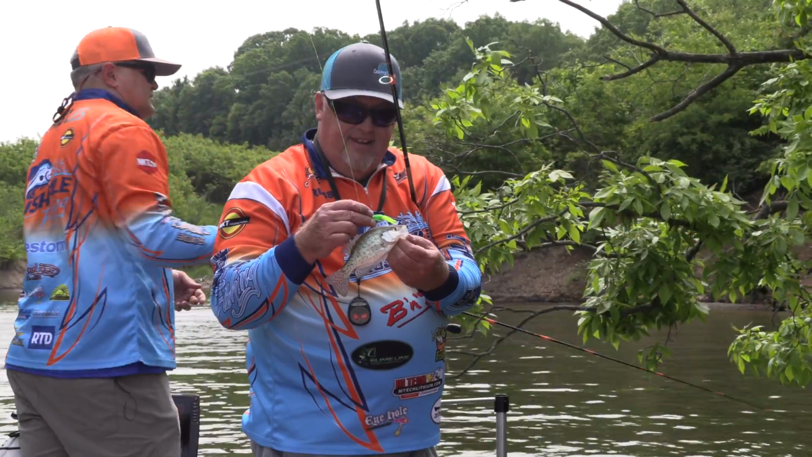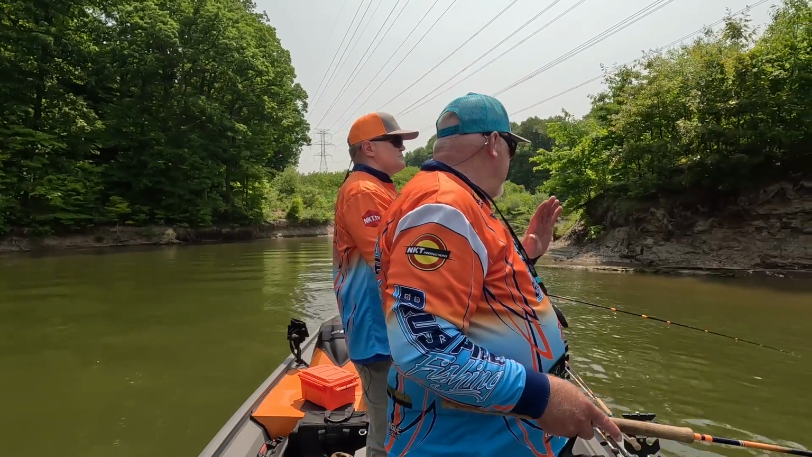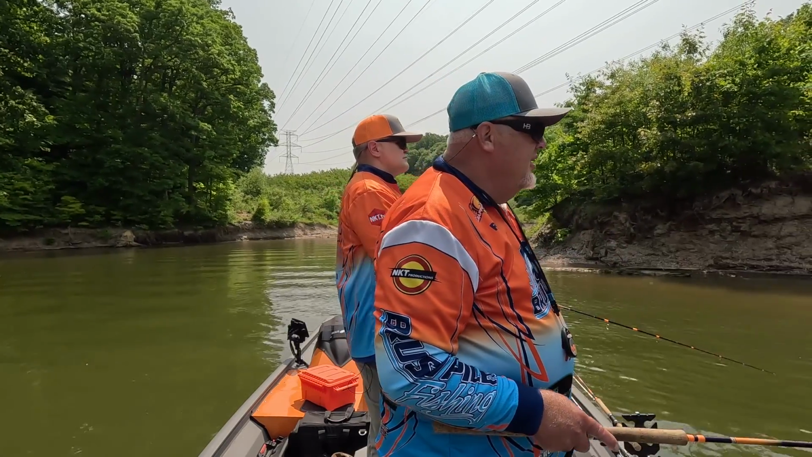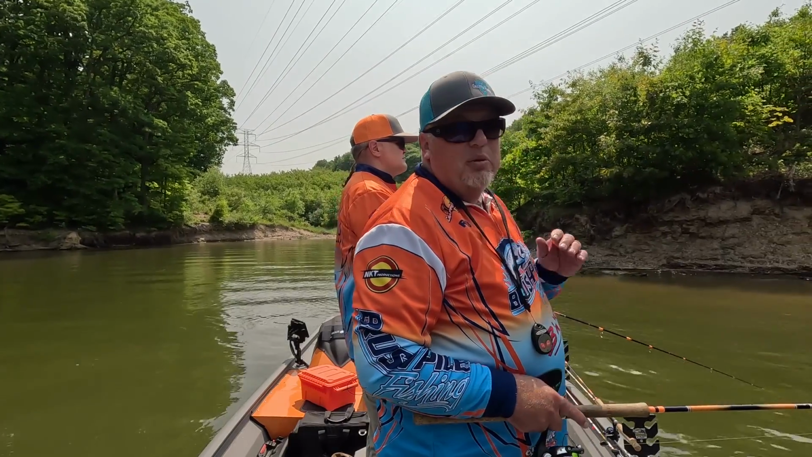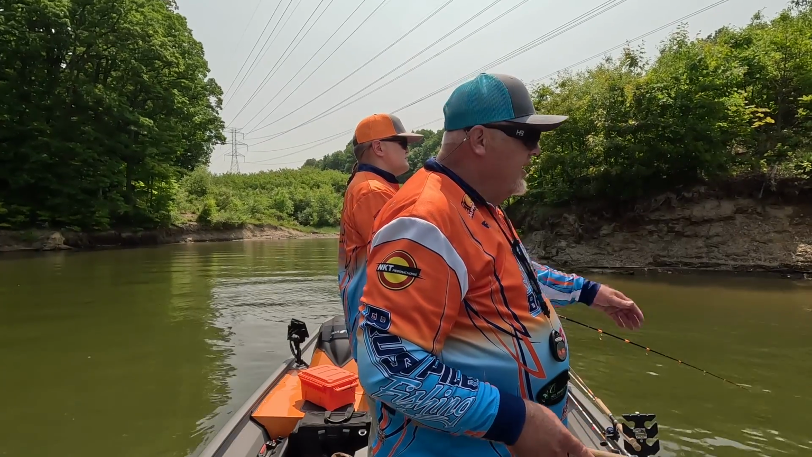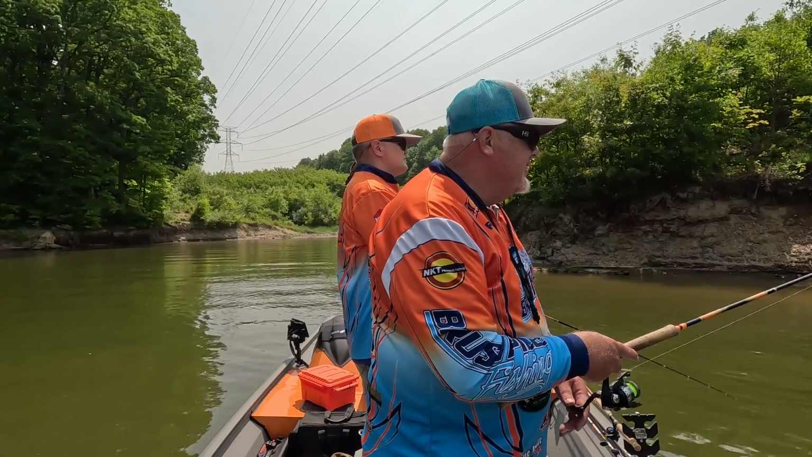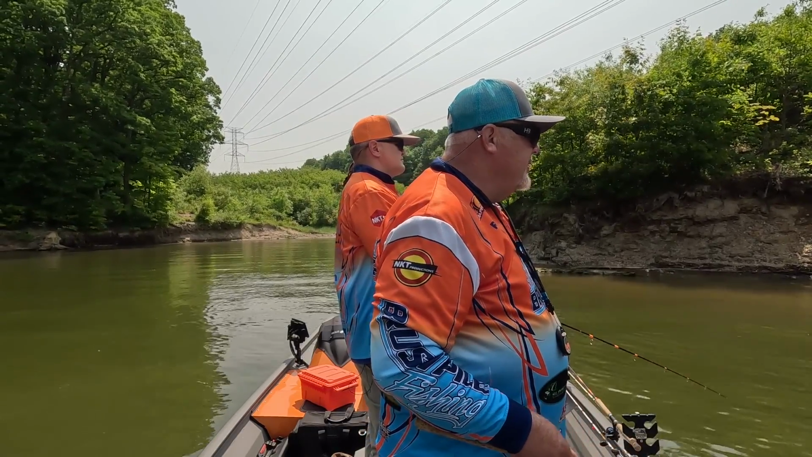Look at that. So folks, as far as limits here in Ohio, on any inland lake, we have a 30 per man, and they've got to be at least 9 inches. Now that does not apply to the Ohio River or Lake Erie, because those are federal waters, but any of the state inland lakes, that's the limit. And 30 per man, that's a lot of fish. A lot of fillets, so that's plenty.